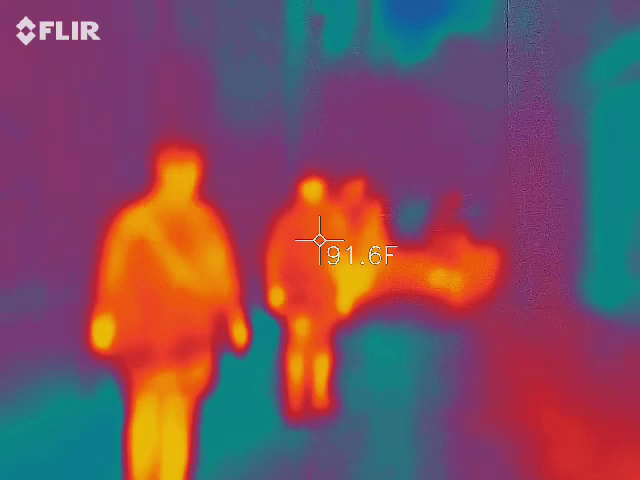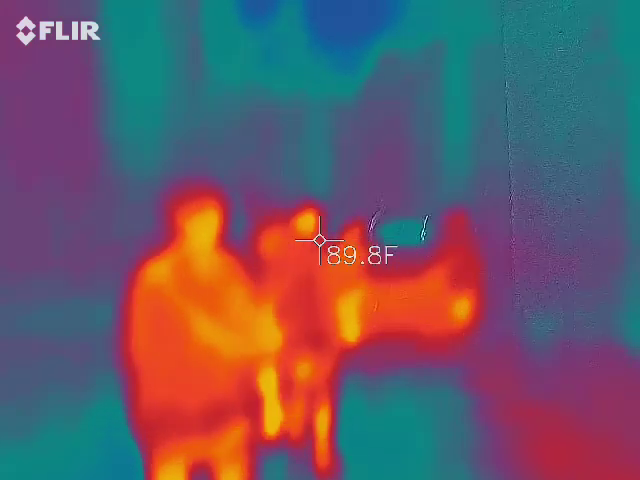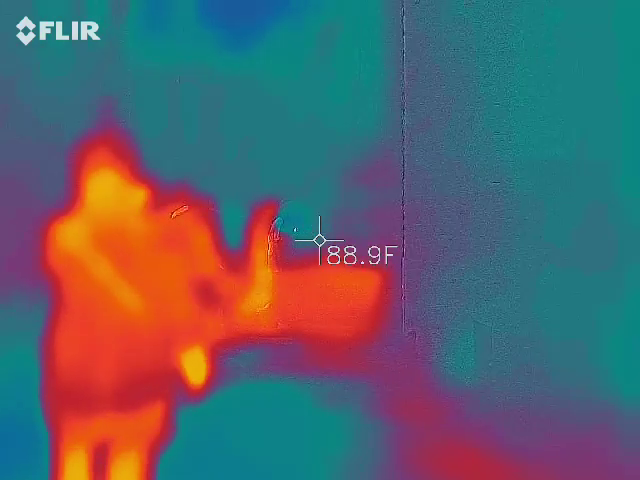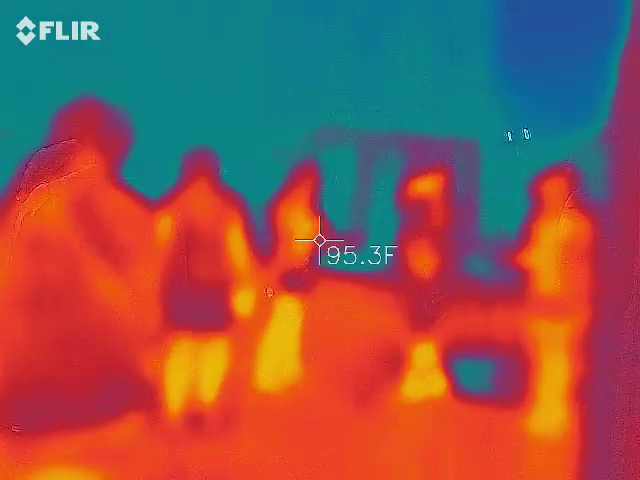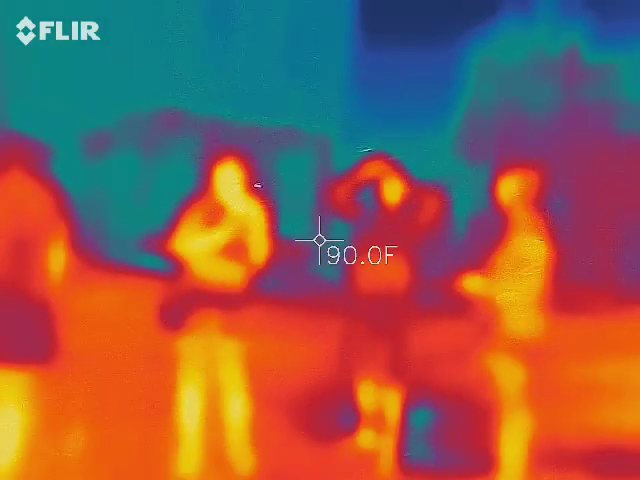What are you doing on that camera? I don't know what I'm looking for, but I'll keep pointing it around. Well, it's those darker blue spots. Yeah, they almost look black. One thing you have to remember about that device too is it will not see through glass. Yeah, I know those will come back as real blue no matter what it is, right?